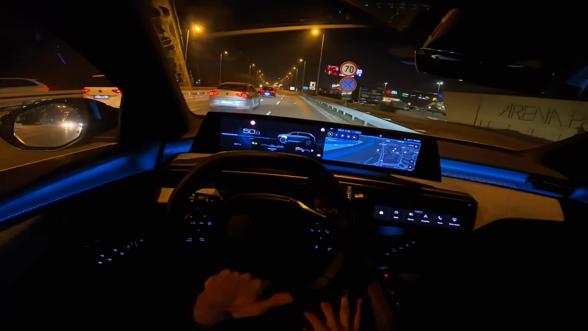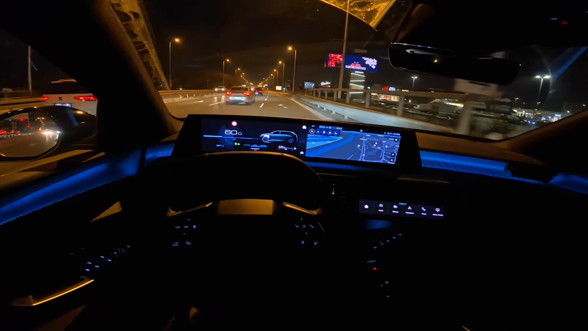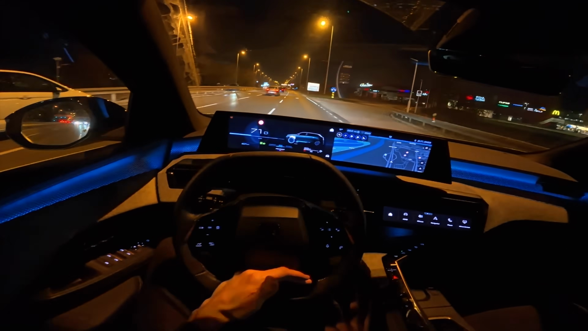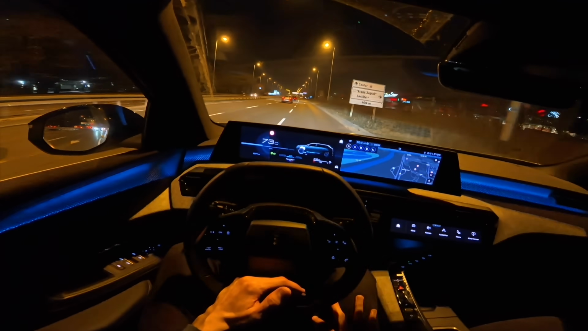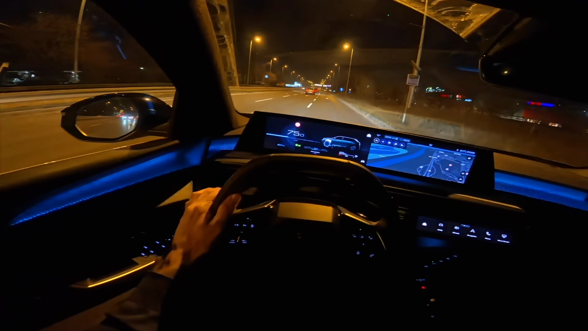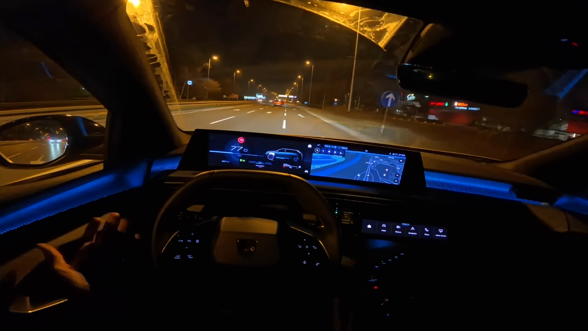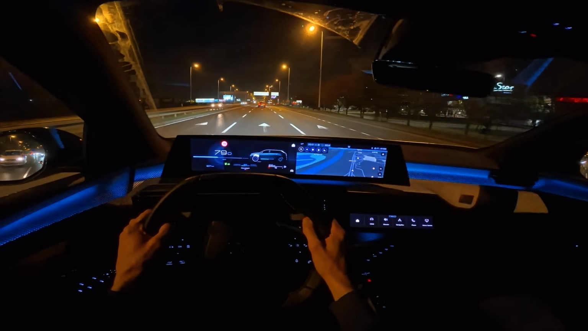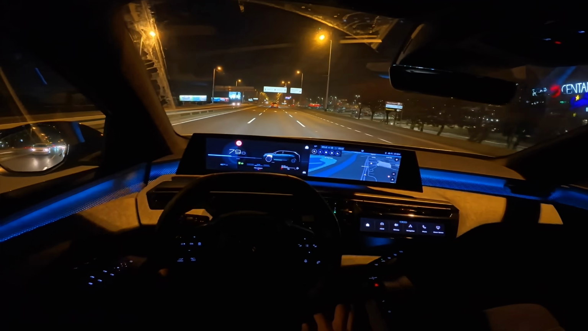But it's relatively expensive or not today if you consider the inflation. But for big SUV and all of this modern technology, I don't think it's that expensive.